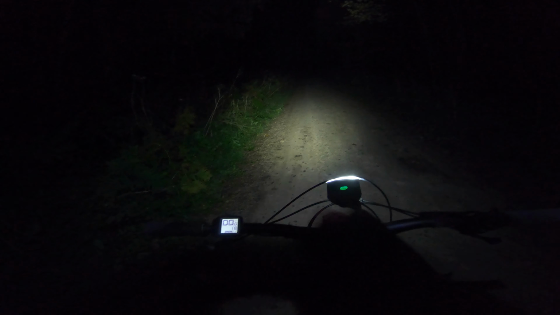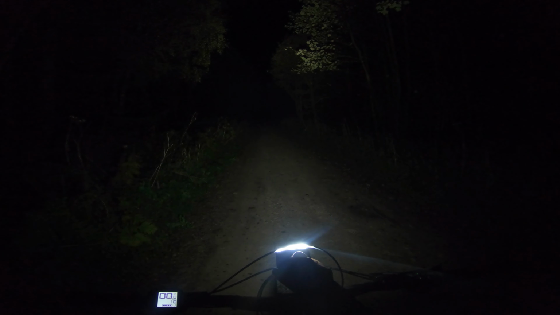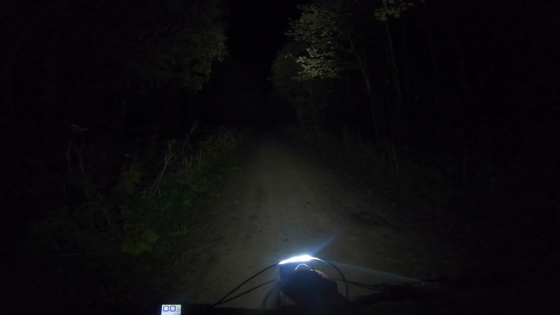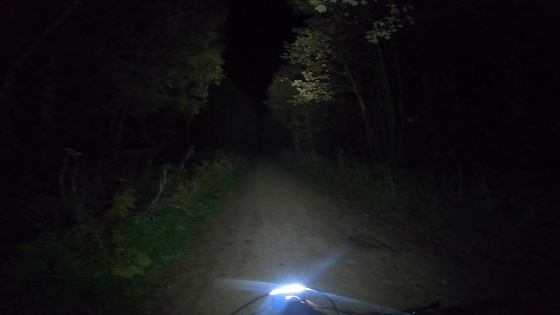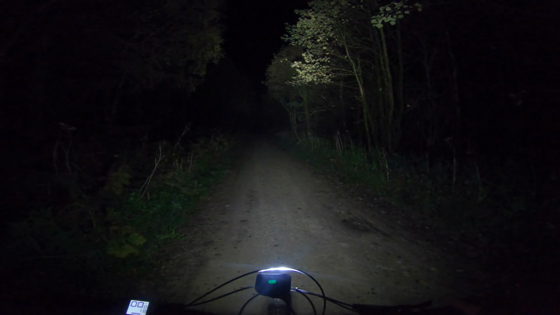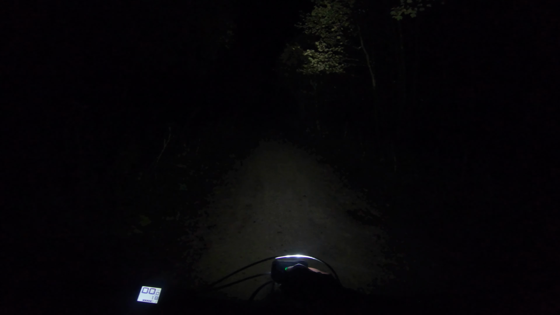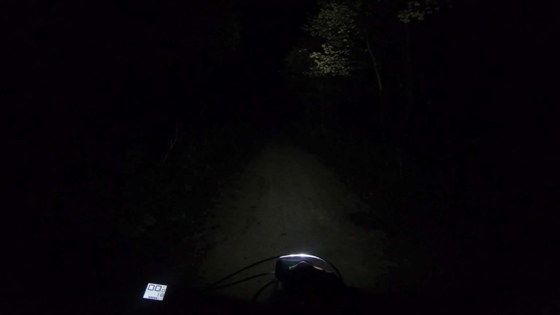Let's switch the head torch off. So level 1 is fine if you're just doing commuting on the road. 2 is nice for a little bit of off-road. 3 is ramping up quite a bit. And 4 lights everything. I wouldn't use 5 unless you're having a 1970s punk disco.